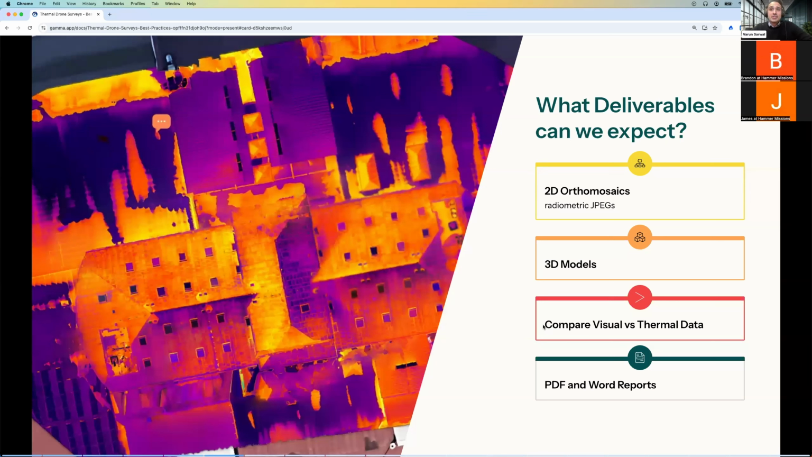The third deliverable is being able to compare thermal and visual data. I'll show some examples of this today to give you a sense of how you can compare and contrast the thermal data with visual data, because thermal data is not always the full picture.